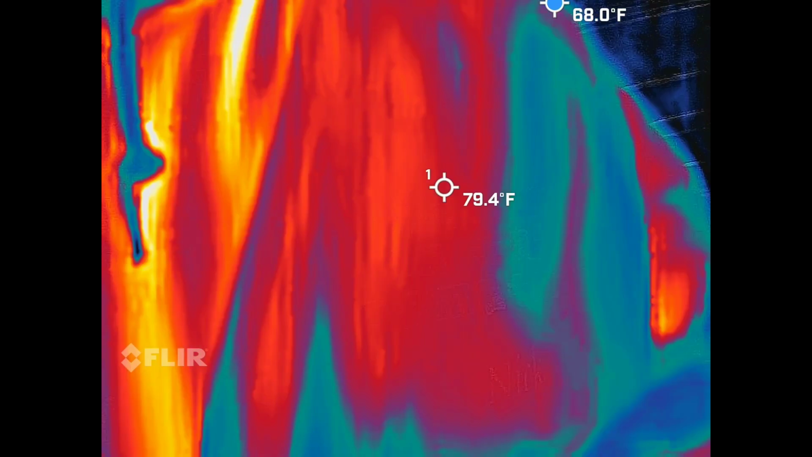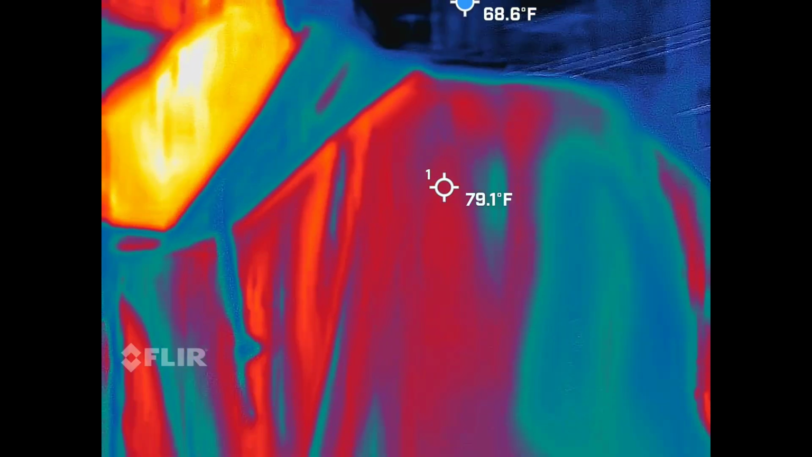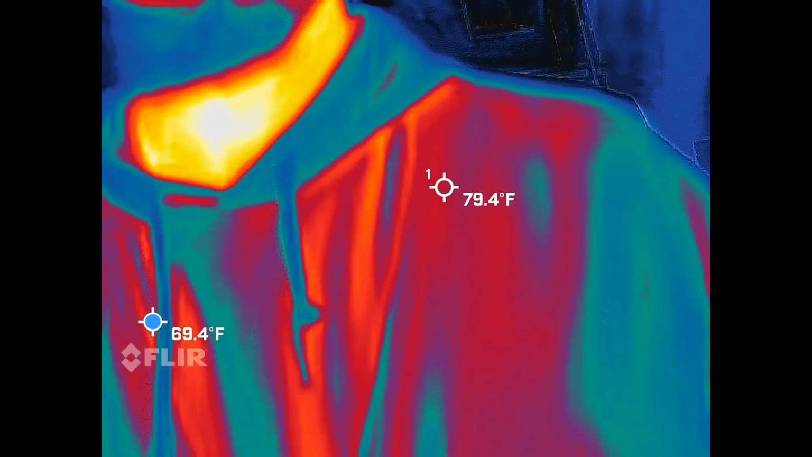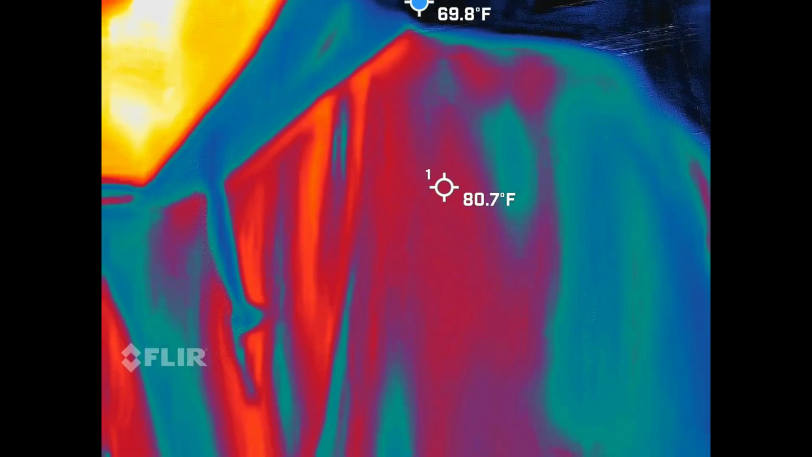So, with this particular camera, you guys should be able to see me in here, right? Red, orange, and yellow guy. This will probably work out for me tonight. That means I'm the hottest thing inside the frame right now. Yes, there you go, ladies. My wife hates that joke.